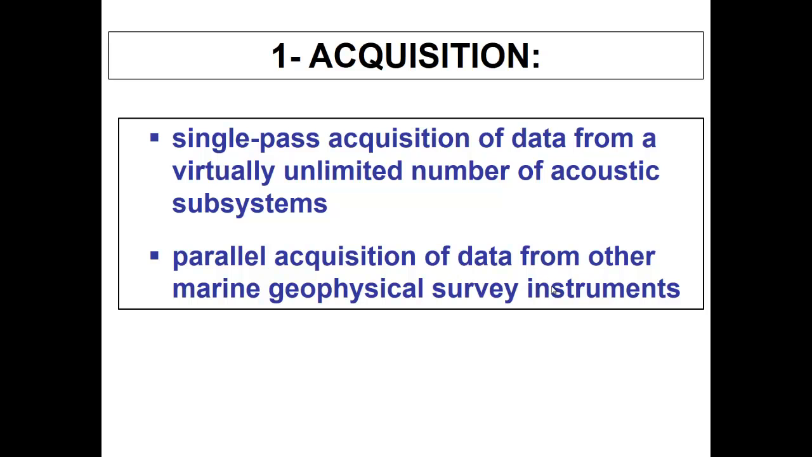Related to acquisition, Meridata has, for me, a very special capability. With this system, it's possible to run an acquisition survey with a virtually unlimited number of acoustic systems running in parallel.